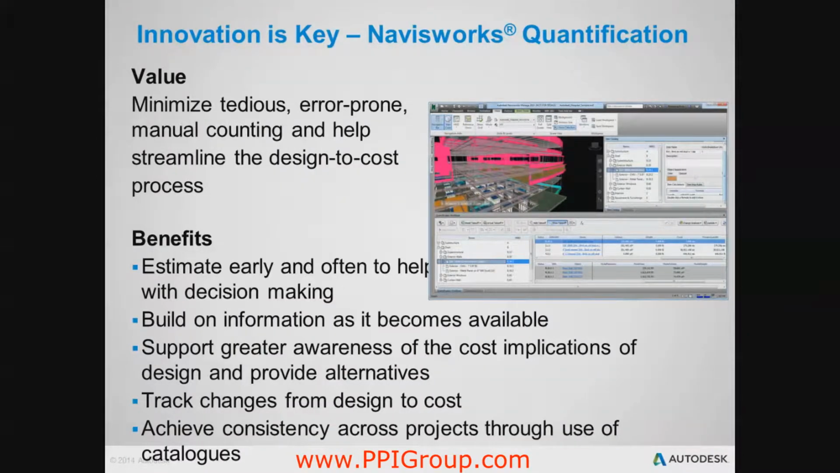With a model-based approach, your estimators can make more accurate cost estimates by collecting and synchronizing design data and images as they calculate material quantities for all building systems and components. Conceptual estimates can help you evaluate project feasibility and profitability.